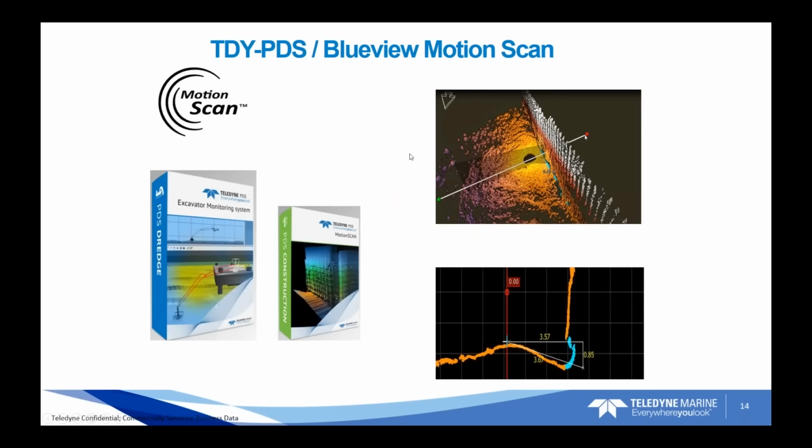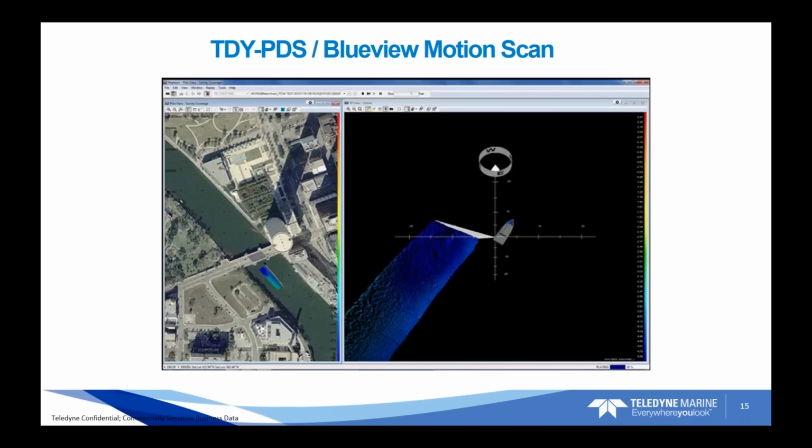Okay, so the motion scan capability is primarily provided by the Teledyne PDS software package. It's basically a hydrographic survey data collection software package that has the added capability of taking in the pan and tilt feedback data, so that if you're in a fixed position or you are panning and tilting around with the BV5000, the software actually corrects for the pan and tilt changing where we're picking the points of the point cloud.